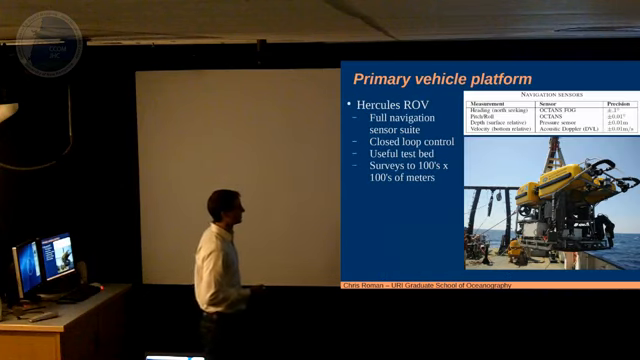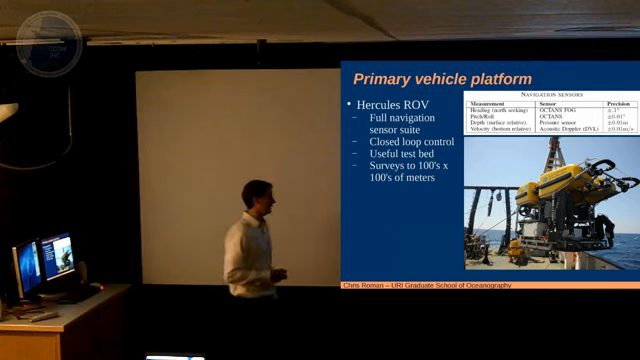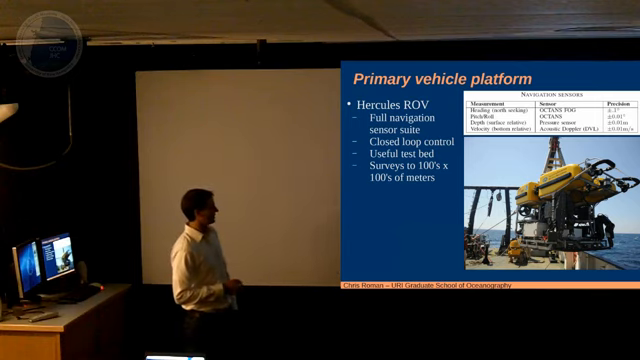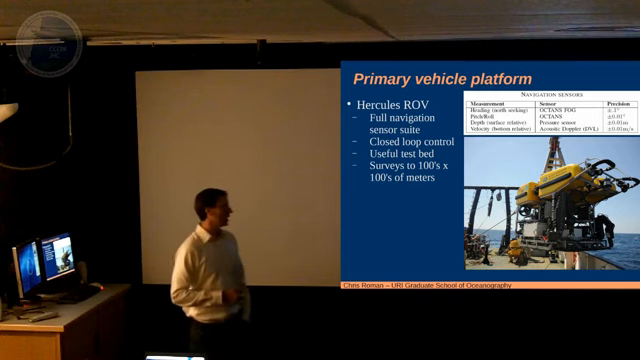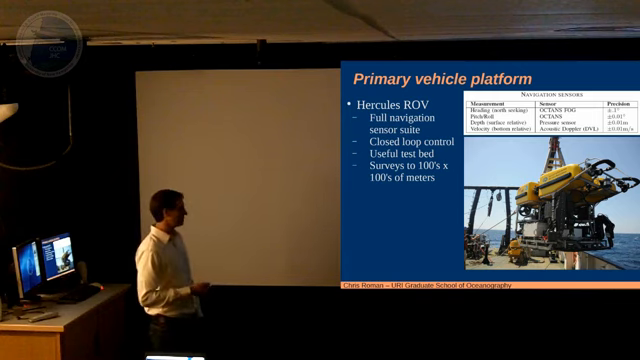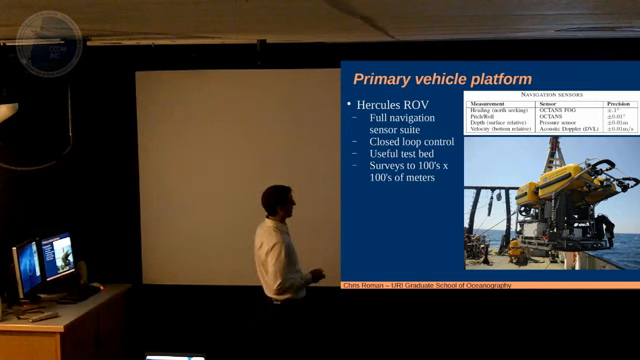Our vehicle platform, this is what we use on the Nautilus program, and it's URI's main ROV asset. So it's a 4,000 meter rated ROV. It's got your sort of standard suite of navigation sensors. You have a nice north-seeking fiber optic gyro, pitch and roll, depth, velocity, with a Doppler that's mounted in the back, shoots down. We have two Dopplers at 1,200 kilohertz and a 600 kilohertz. So we can do surveys up to 25 meters off the seafloor before you run into problems with your Doppler not seeing the bottom. It's closed-loop control, so you can drive nice survey patterns.